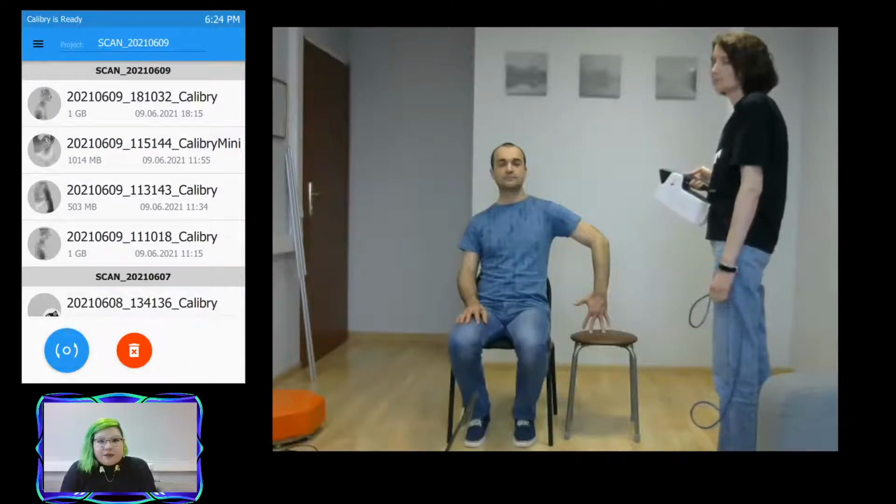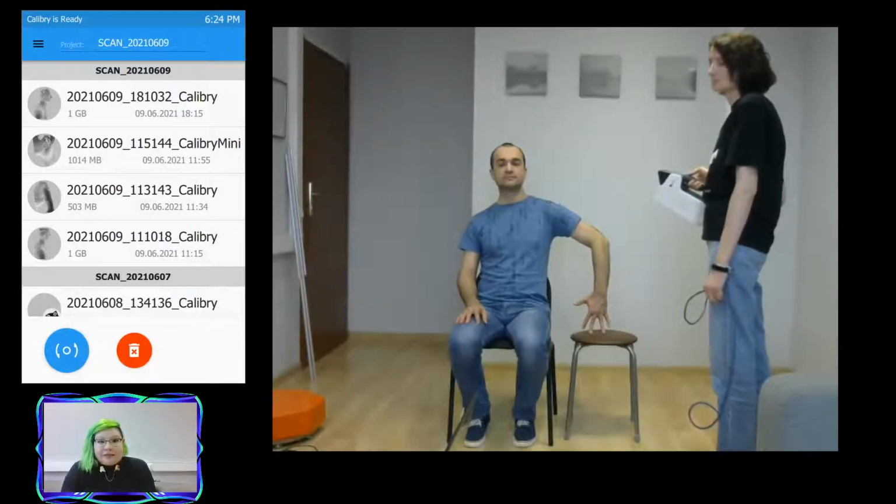Okay, so here we have Andre with his hand on this stool in a fixed position. So you want to try to make sure that the arm and leg is always in some kind of fixed position so that geometry remains the same and scanner tracking is continuous and that there will be no ripples on your final scan.